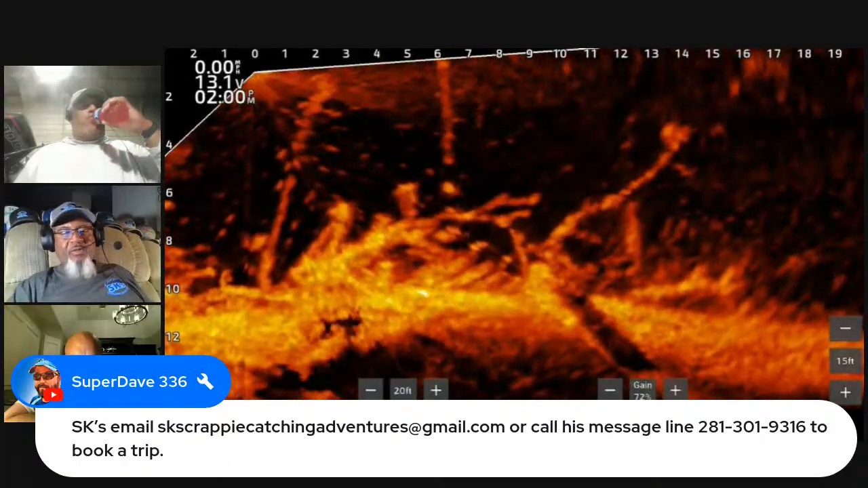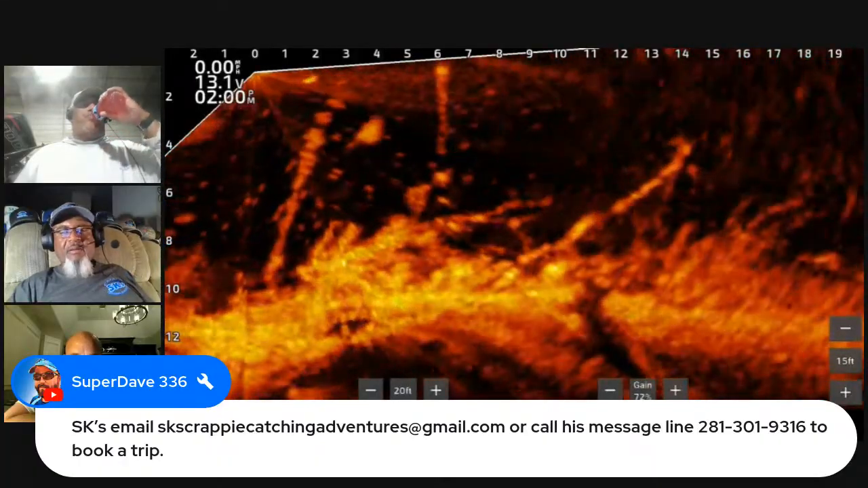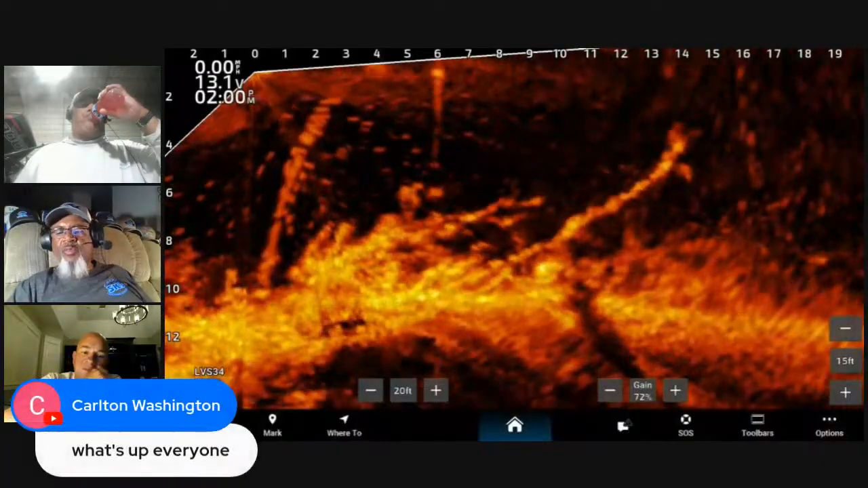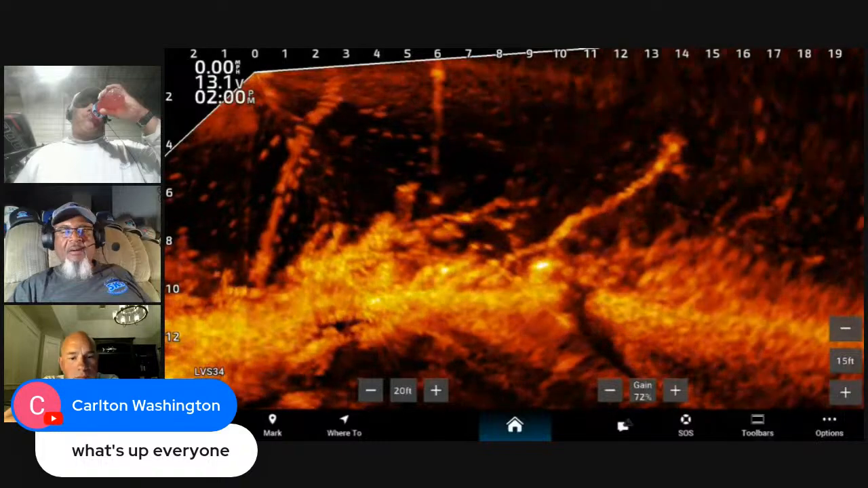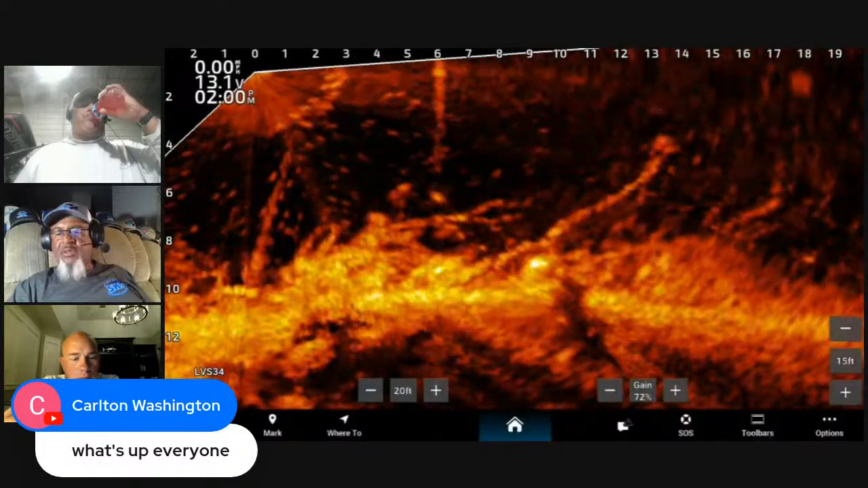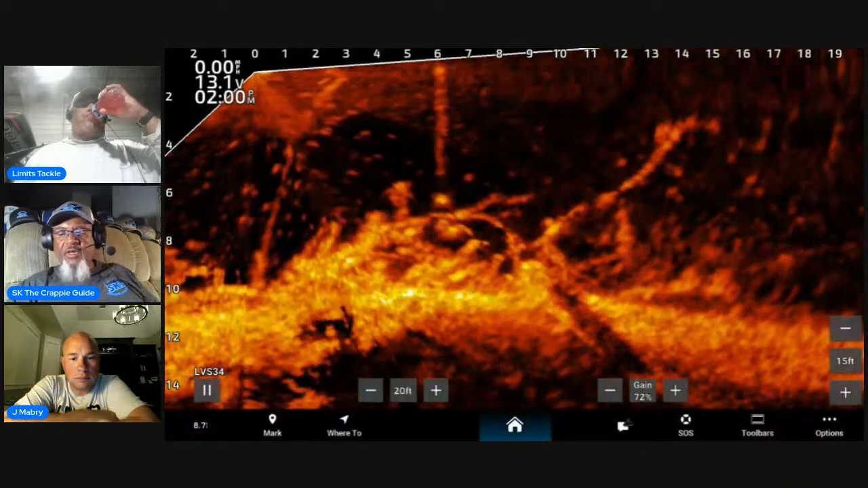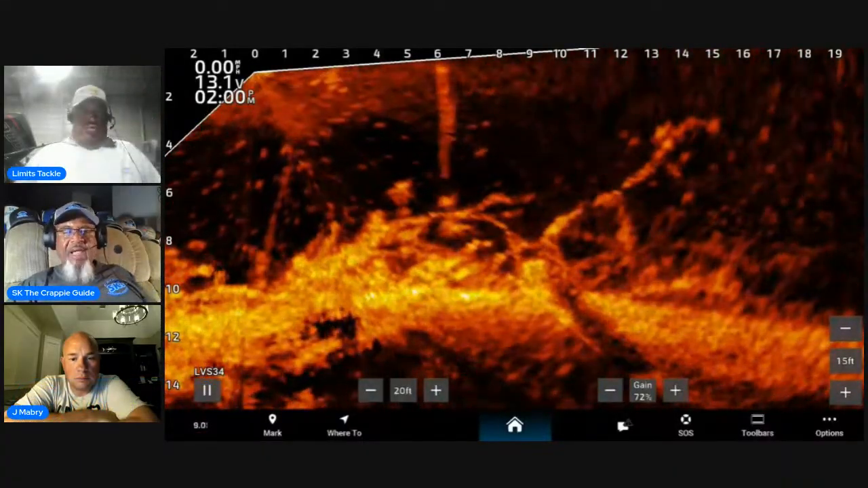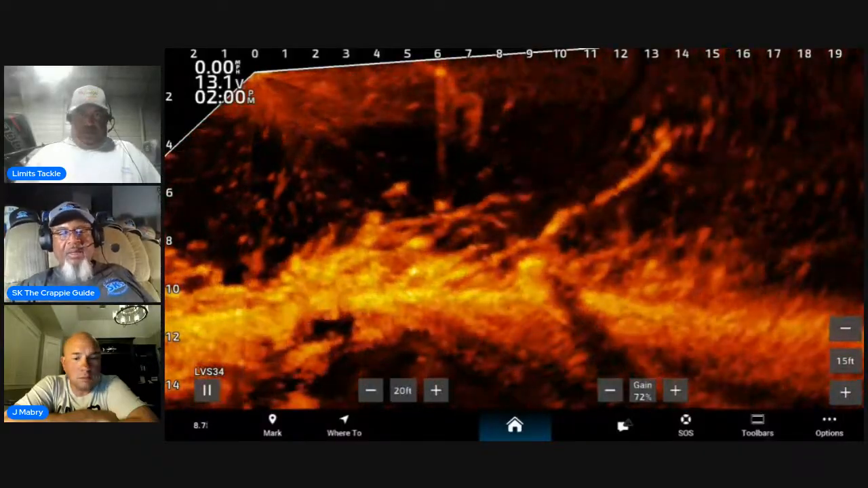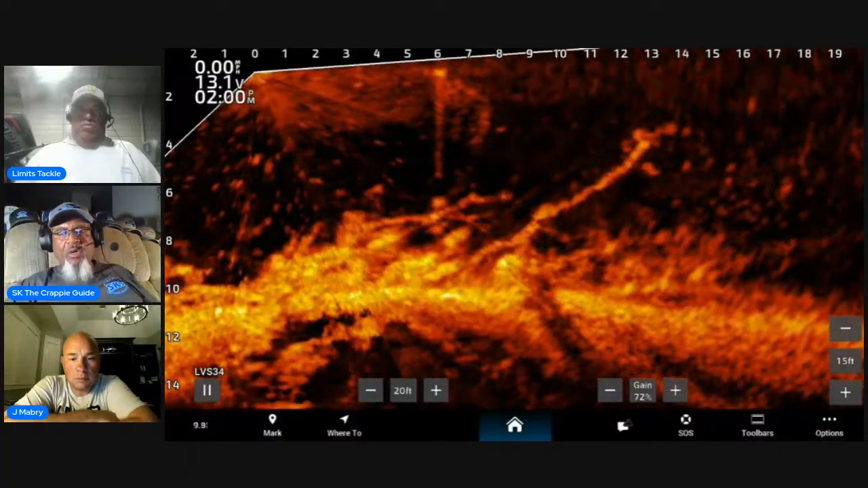Early in the morning, you can't run from the thermocline. You just can't. But after the sun gets up, it do sink down a little bit. But what I was seeing is those fish would go down. I didn't record that because I still had my clients on the trip that morning.